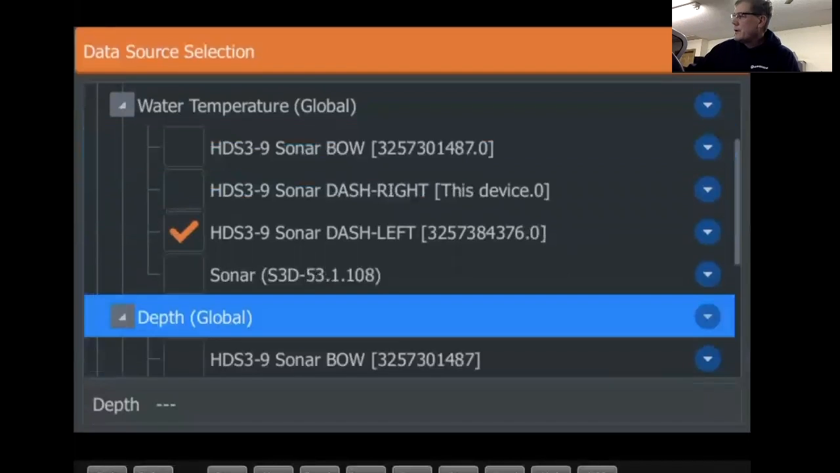So if I were to tap on that, actually it's showing right here, it's still networking the temperature sensor that's in the unit right now. But if I were to select HDS 3.9 Sonar bow, it will then source my bow mount trolling motor for temperature. So if you're ever running into an issue where you're not thinking you're getting the correct water temperature, say you got two temperature sensors. You got one in the front of the boat on your trolling motor, and you got one in the back.